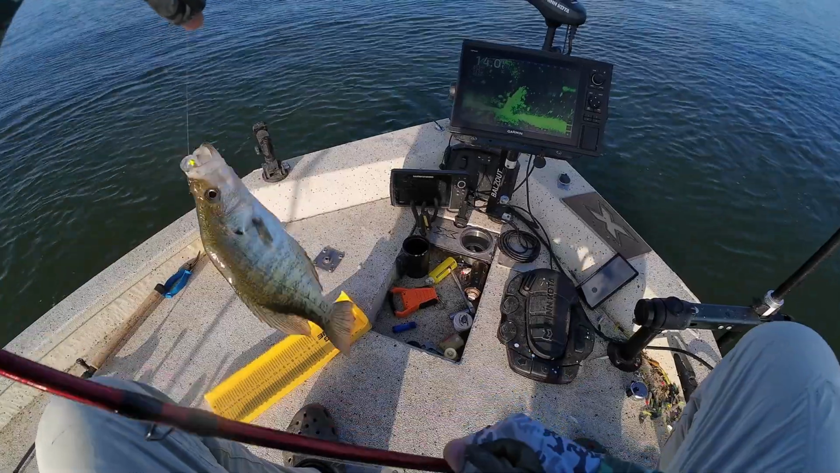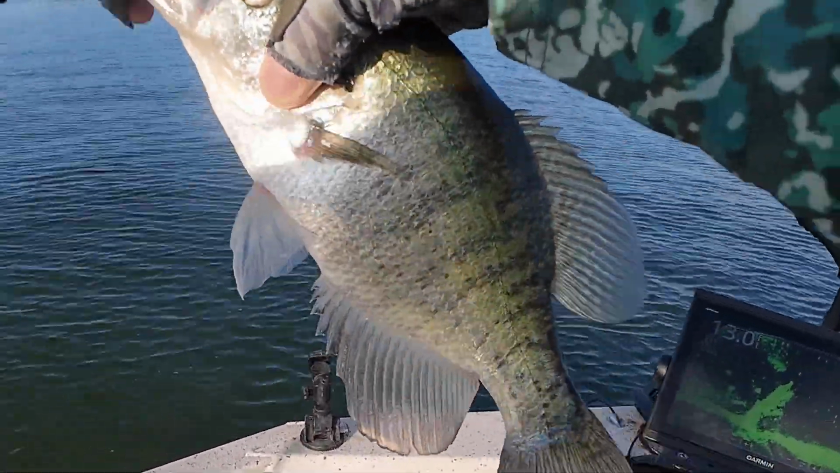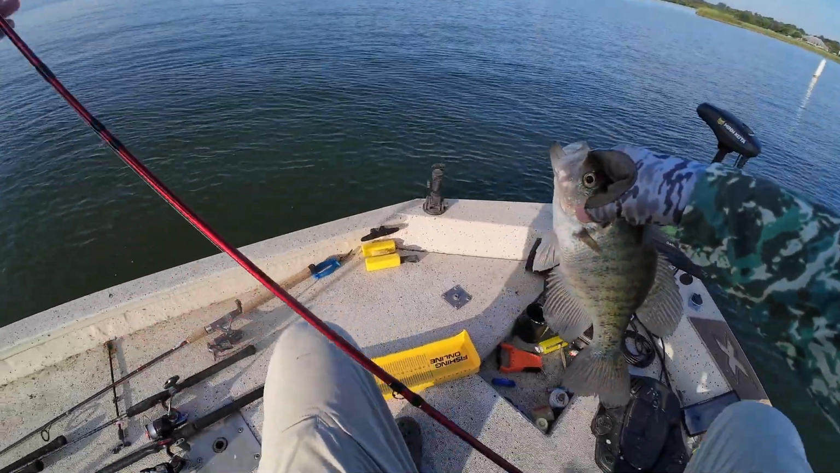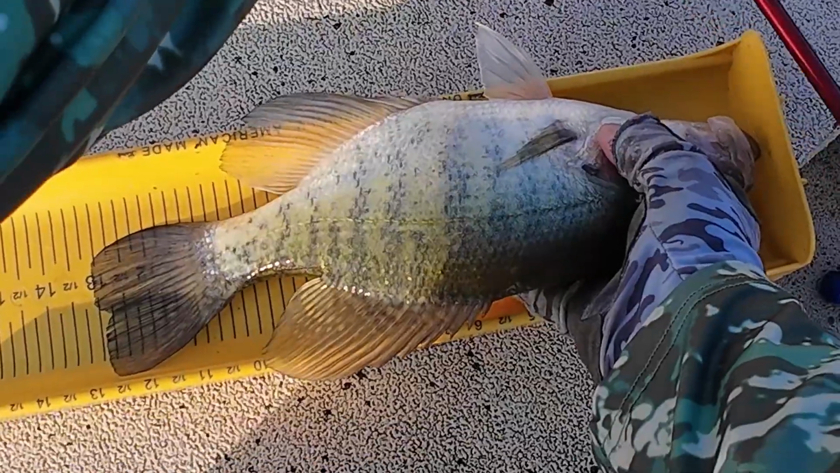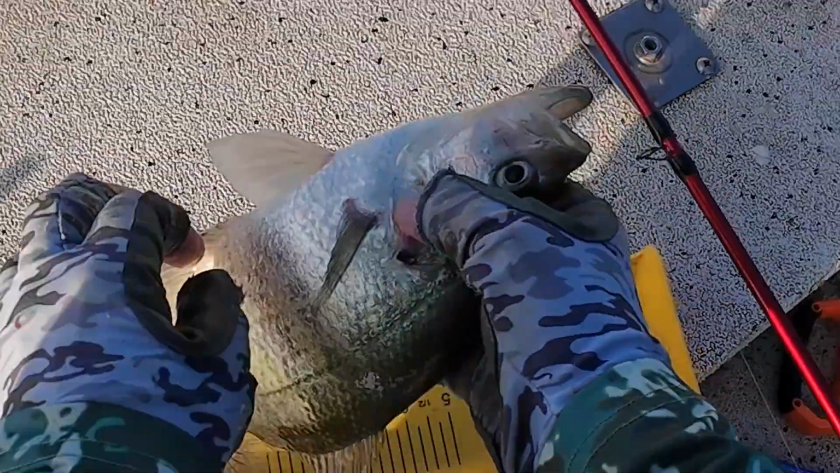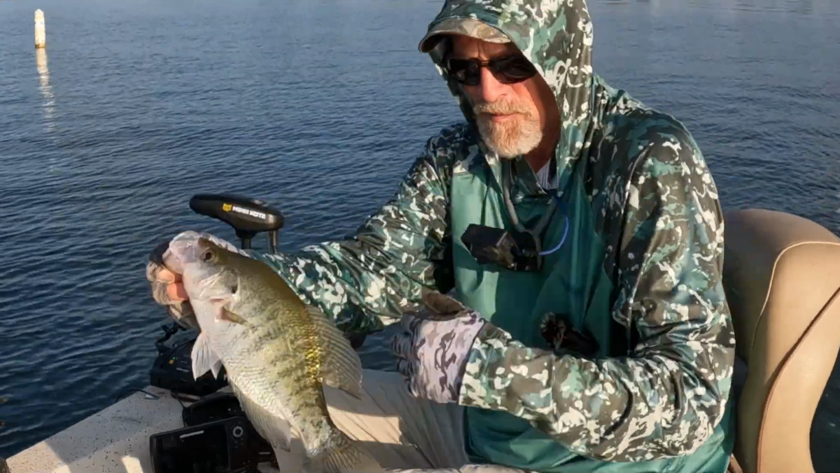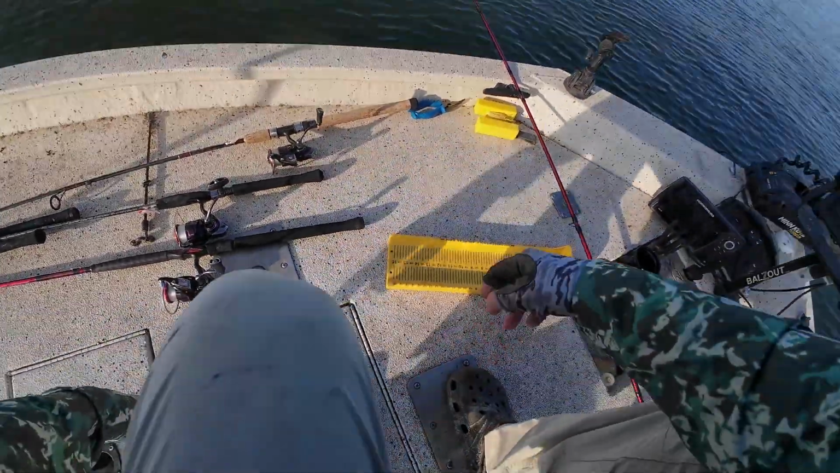Fishing in the heat is really brutal. Camera constantly overheats, so you have to keep it in the shade as much as possible. It's that monkey puke. That's a nice white crappie. Over 12.5 inch. White crappie. Covering up the camera right there with my hand.